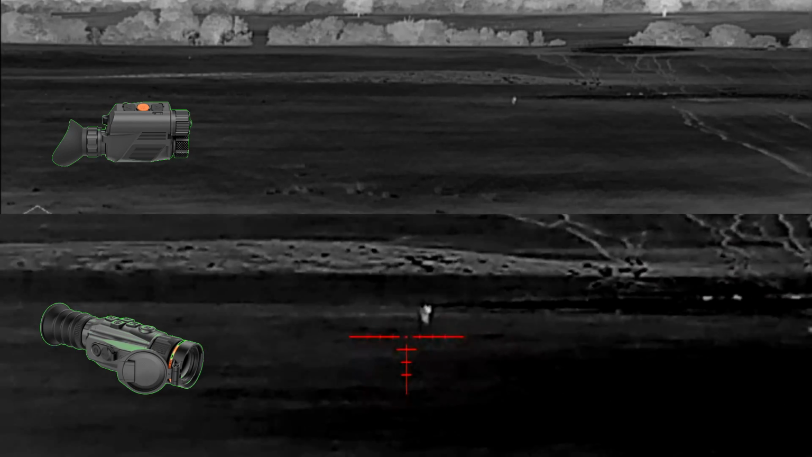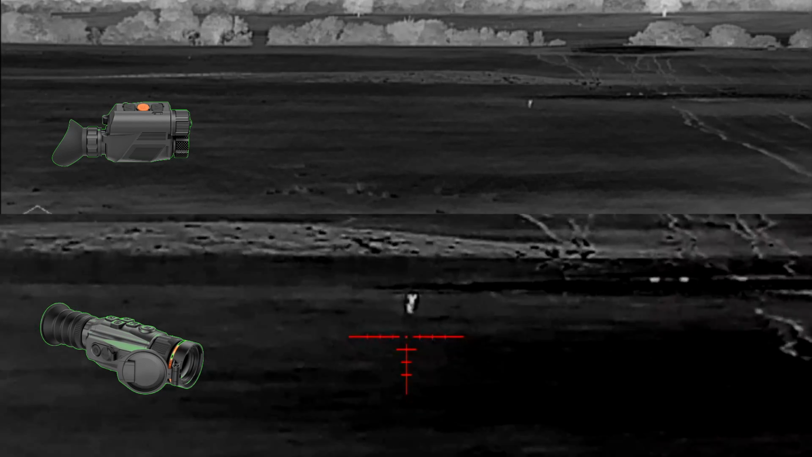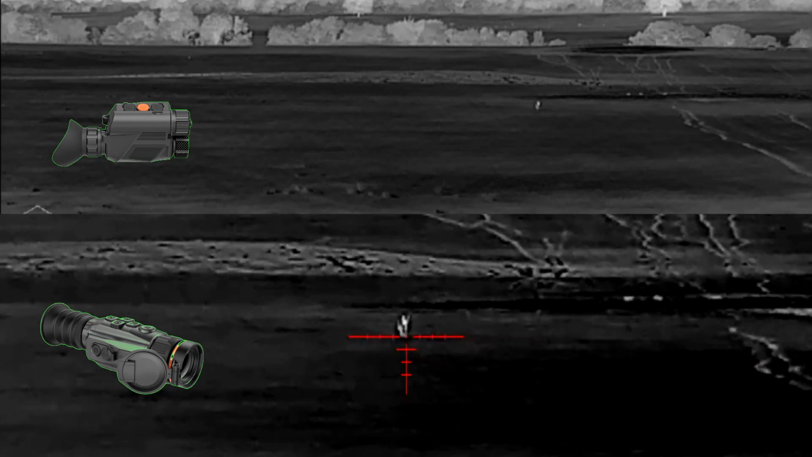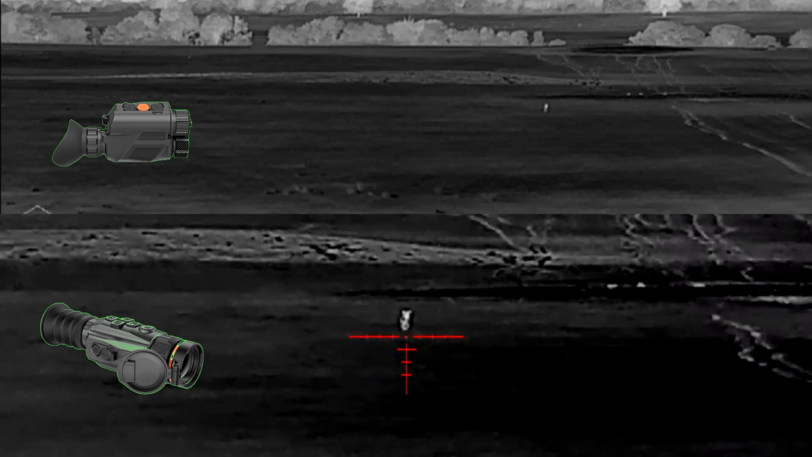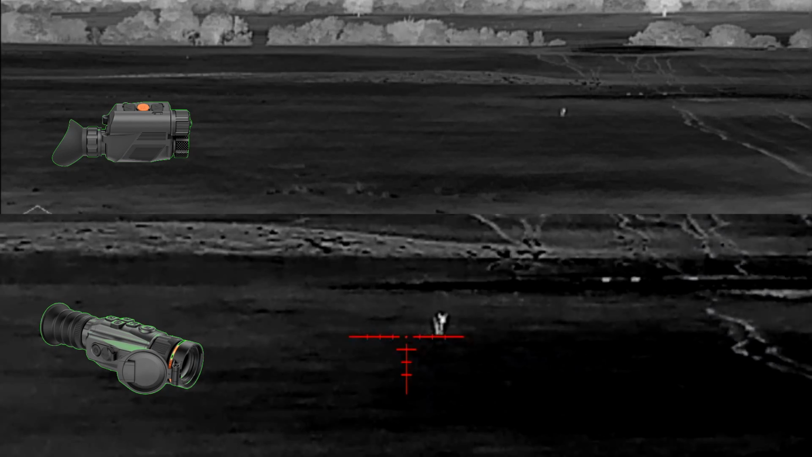Here you can tell between the movement of the images that I'm on the S3 thermal weapon sight and I am not on the ST6 monocular. The ST6 is a still image and the S3 is the image that's showing a little bit of the movement as I'm moving the scope around.